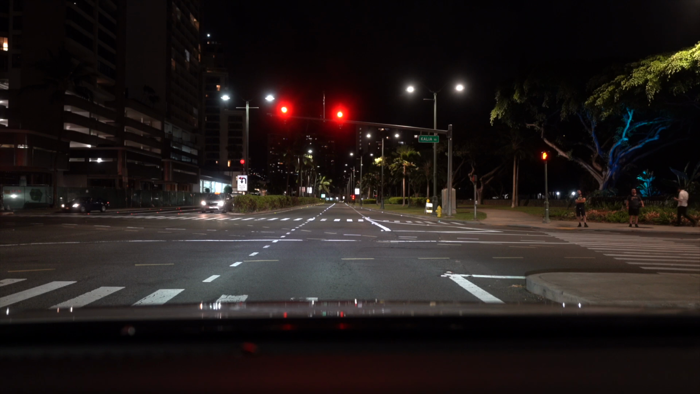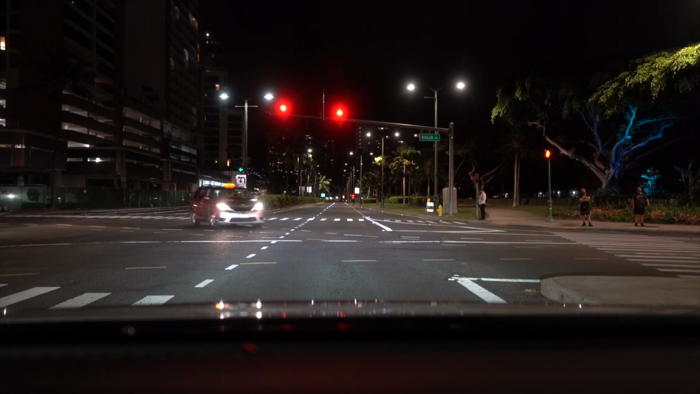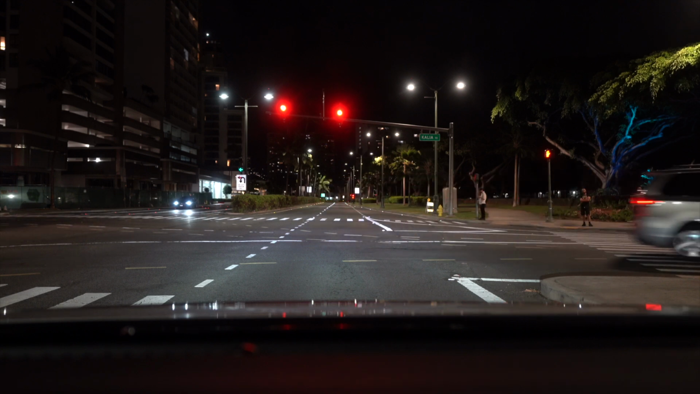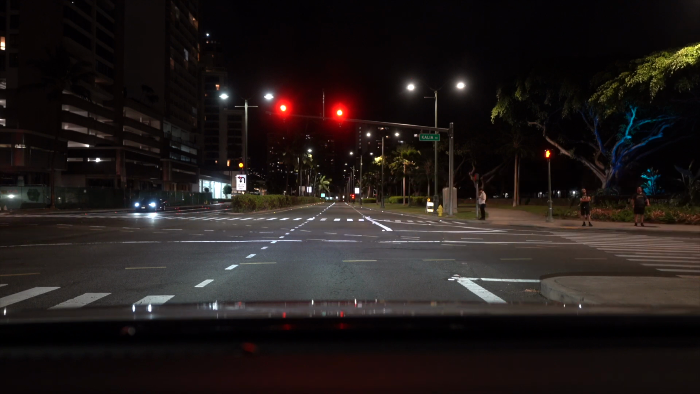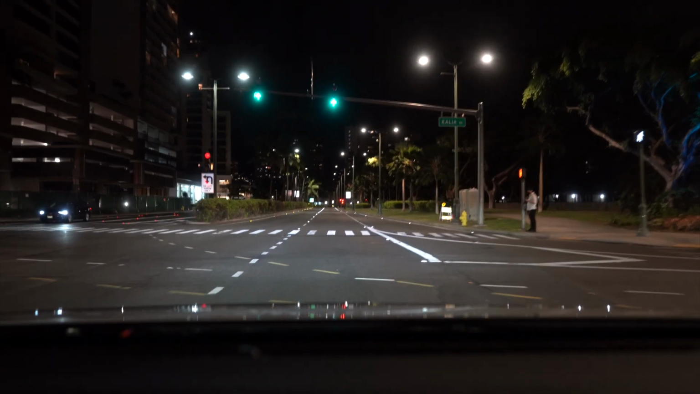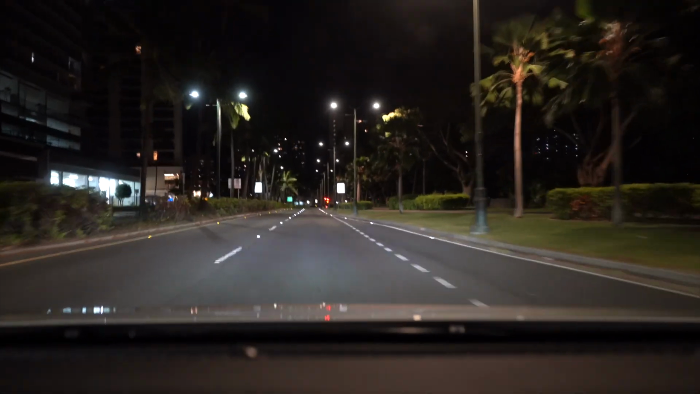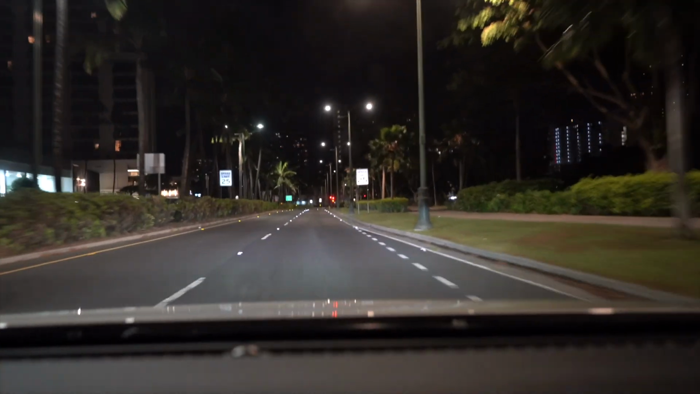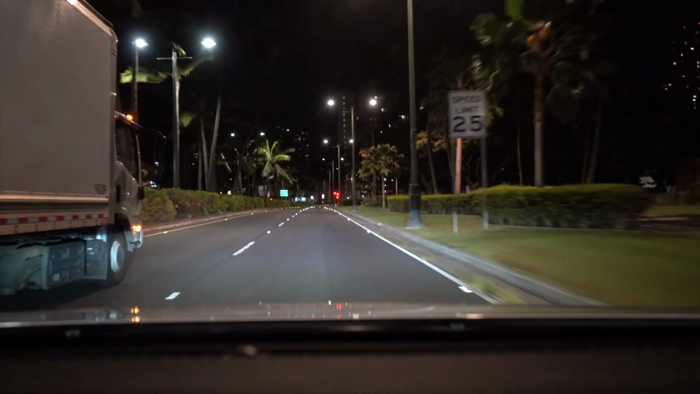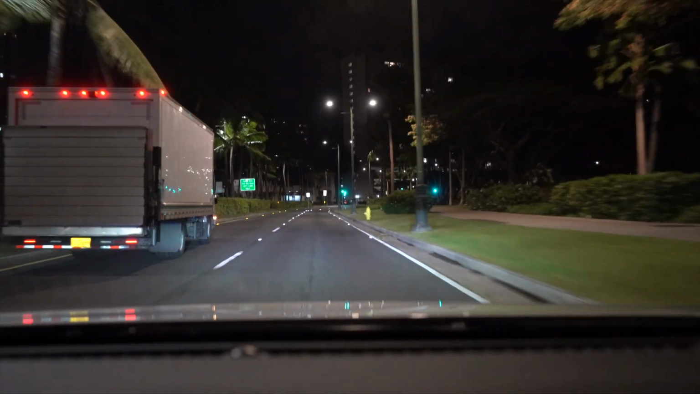We're gonna make our way down to the main strip of Waikiki, where you see a lot of people during the daytime, where a lot of shops, a lot of shopping, the beaches are at. I don't know if you can see this, but this street right here is lined with palm trees. A very nice look during the daytime, and at nighttime, you can possibly see it there too.